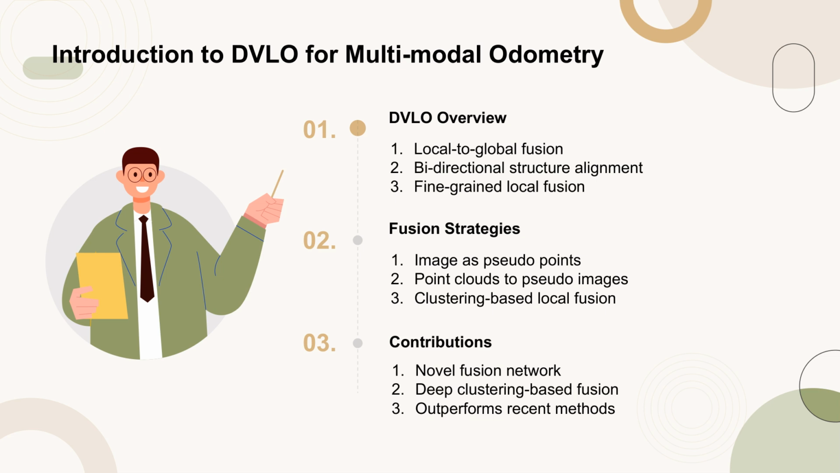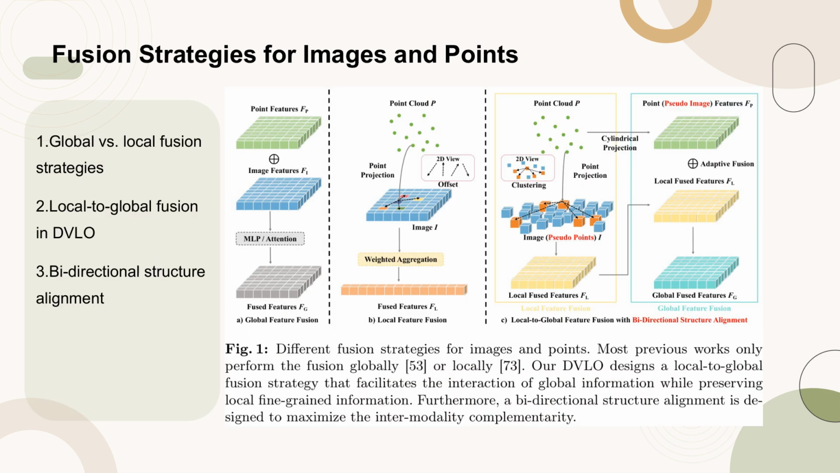The contributions of this work include the proposal of a new fusion network, the first deep clustering-based multimodal fusion, and demonstrated superior performance on the KITTI odometry dataset compared to recent methods. Figure 1 illustrates various fusion strategies employed in the context of images and points. Traditional approaches predominantly focus on either global or local fusion.